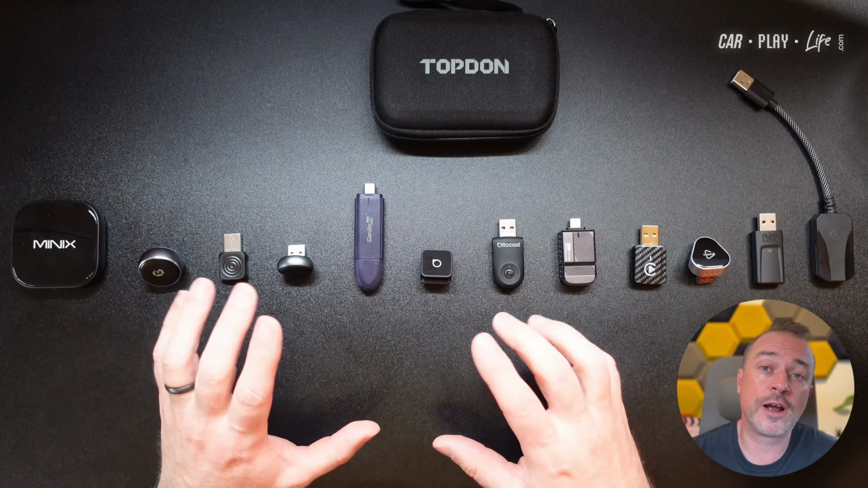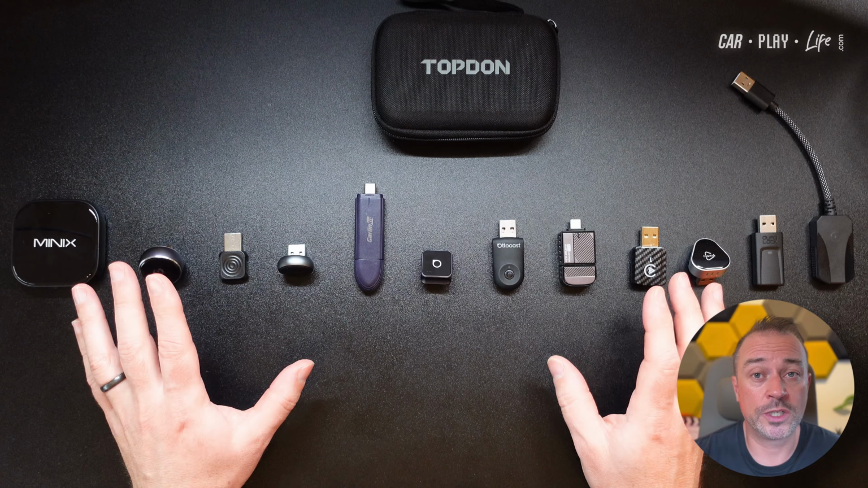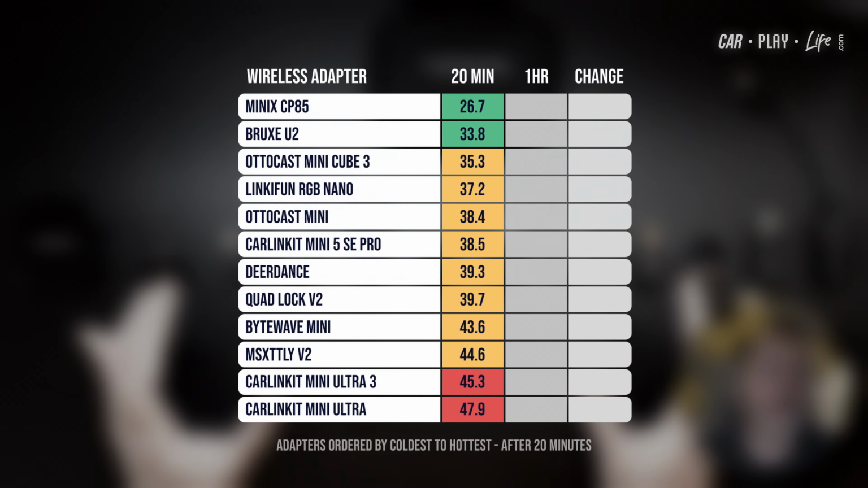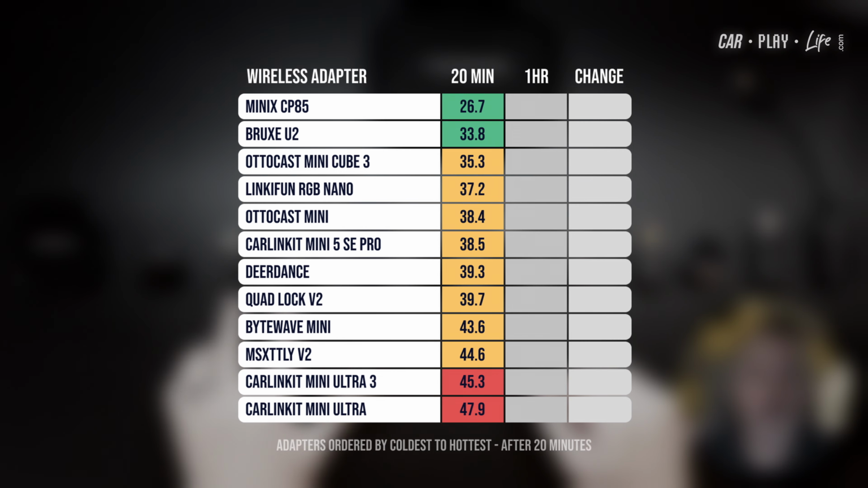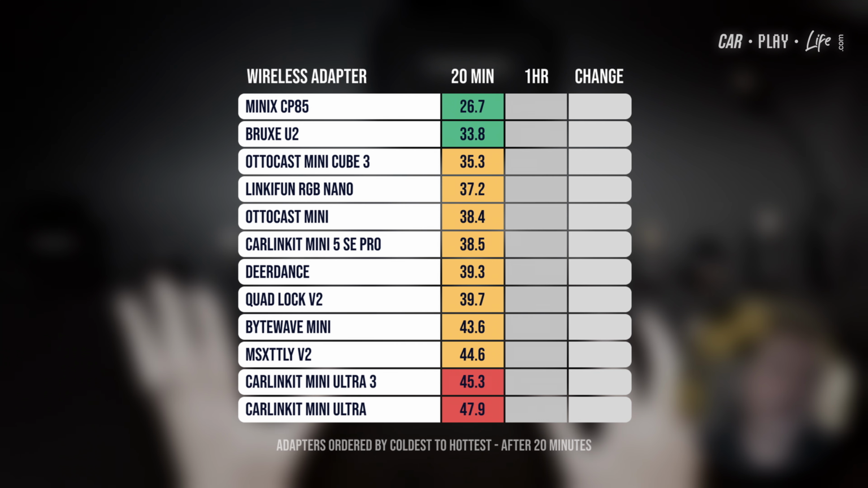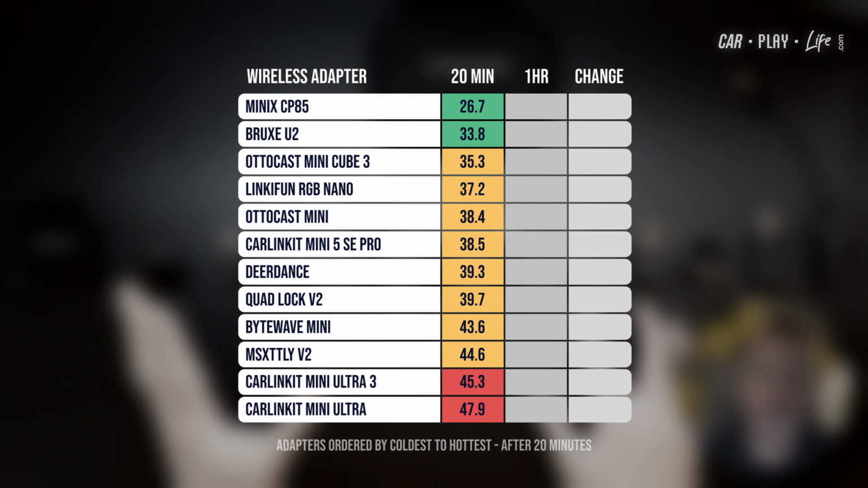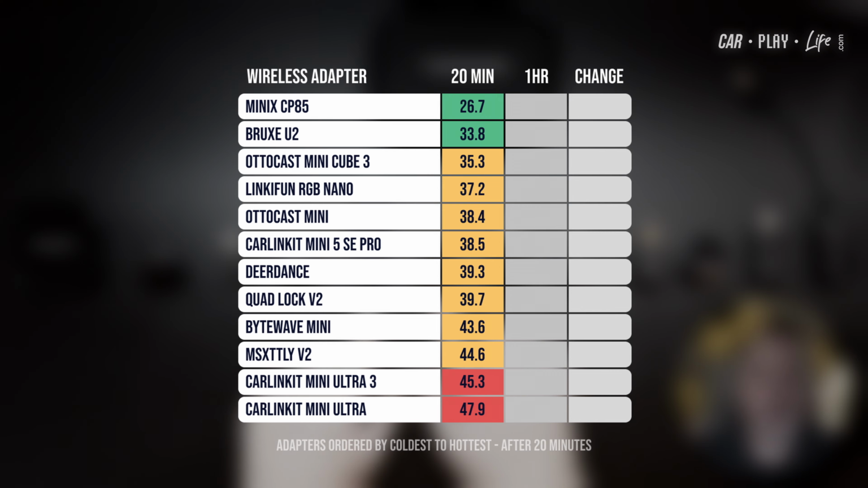So first things first, I ran these adapters for around about 20 minutes in idle just to see what operating temperature was like. Now this ranged from around 26 degrees all the way up to 47 degrees on certain adapters. The two being the 2 CarLink Ultra and Ultra 3 adapters, they both were the hottest. These 2 adapters from Bitewave and MSX TTLY were the second hottest in idle mode, between 44 and 43 degrees. And then finally, between 35 and 40 degrees was the Ottocast Mini, the Linky Fun RGB Nano, followed by the Deer Dance, the Quad Lock adapter as well, and the Mini Cube and the SE Pro.